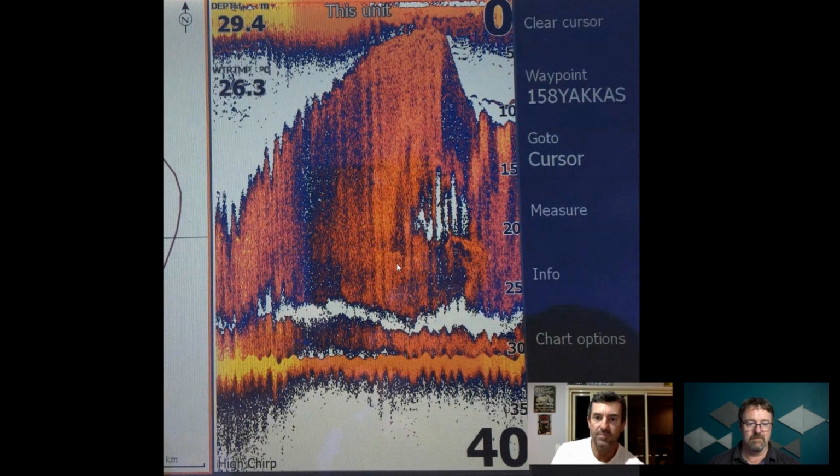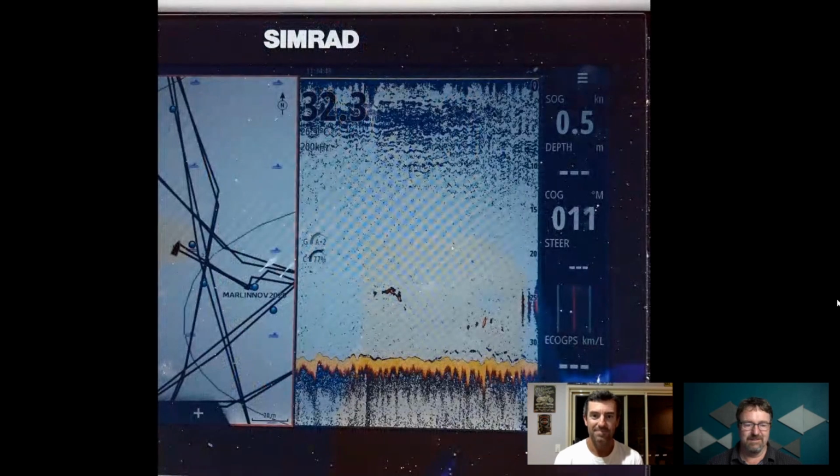Wahoo, sailfish, and marlin. That's when I see this on the sounder. And this particular screenshot was taken when I was actually collecting liveys. So this is at a spot where I go and get yakkers, as you can see by the waypoint, 158 yakkers. So I get my live baits there, but I do often get big predators there. And on this particular day, there just happened to be some beakies around. And we've gone past one now.